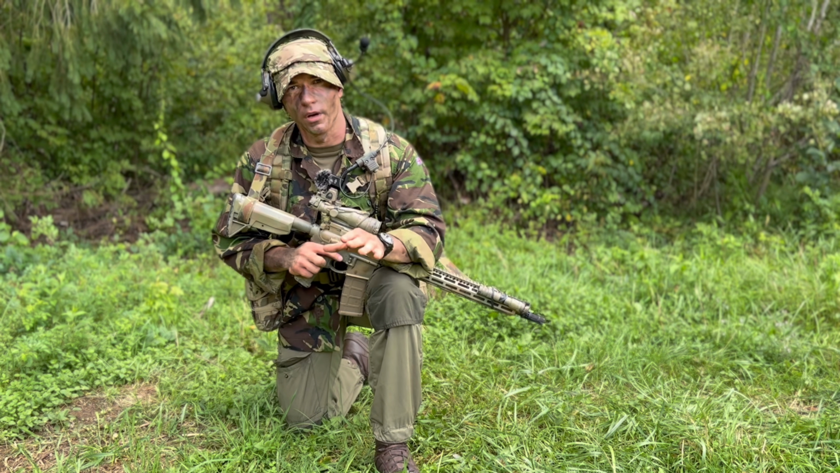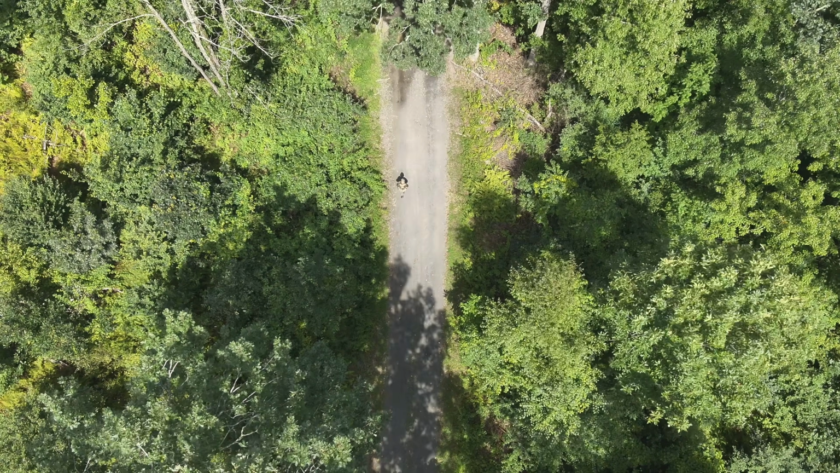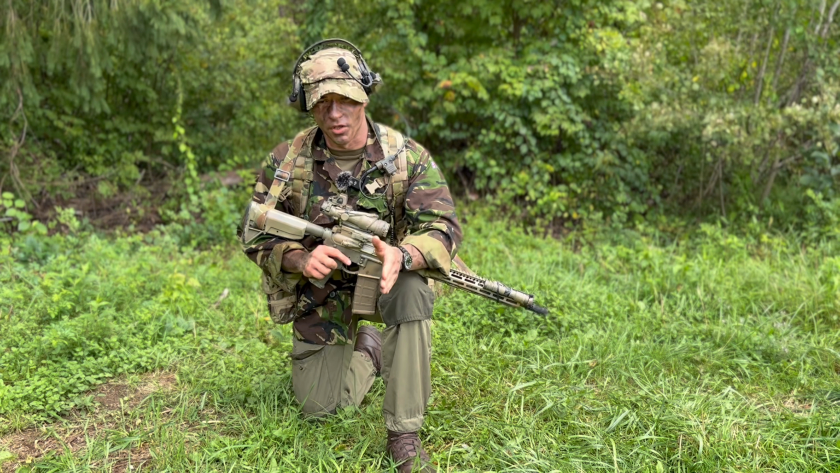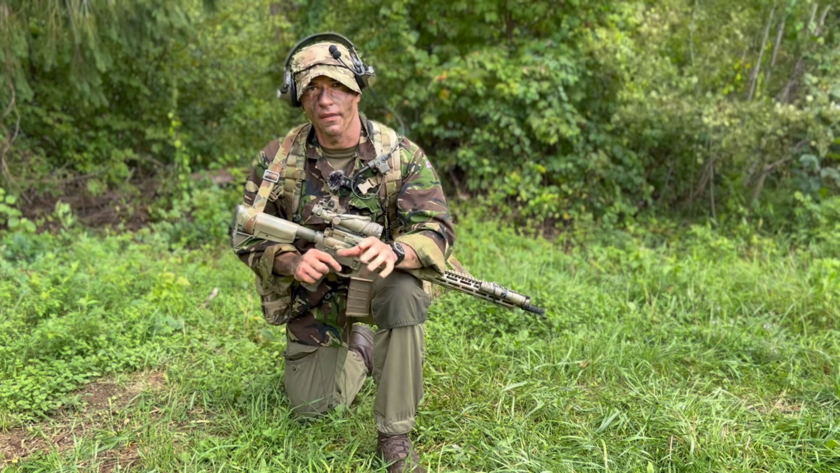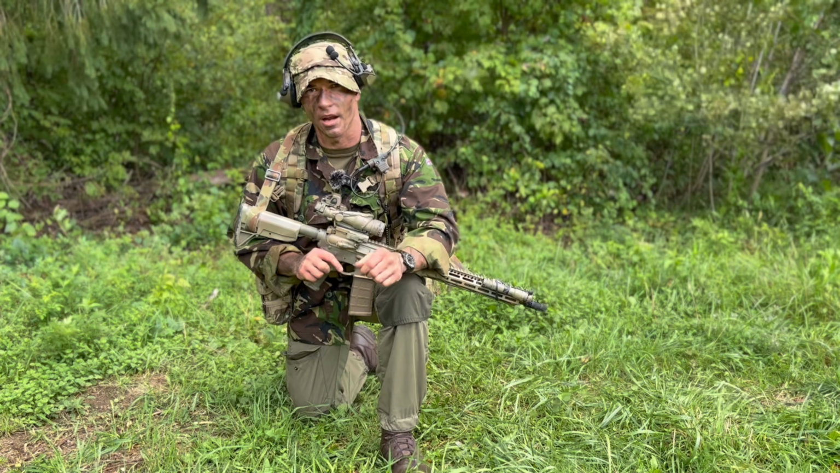And then we're going to show you footage of that same procedure, but done with a little bit of mitigation and care. So that was simply patrolling on a road without a care. Now I'm going to patrol into the road and use that brush to my advantage. And we're going to show you guys the difference that makes in how hard it is for the drone to find us. Remember, oftentimes roads may have a canopy. Use that canopy to your advantage.